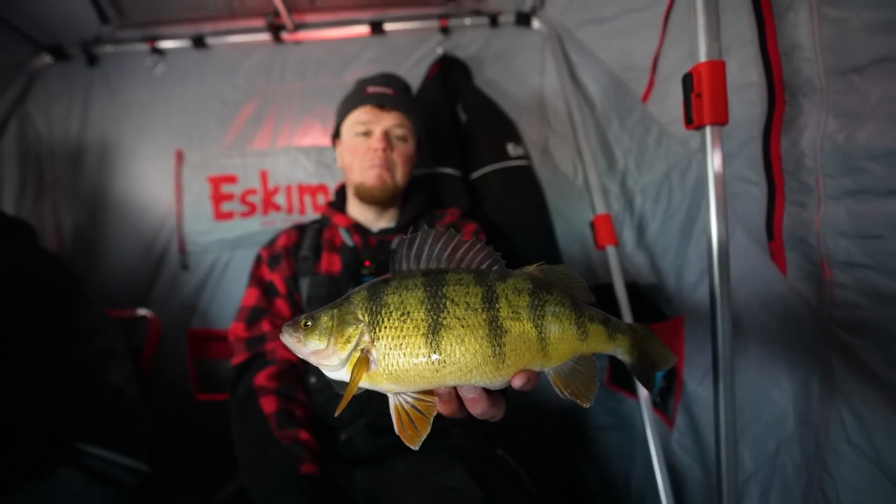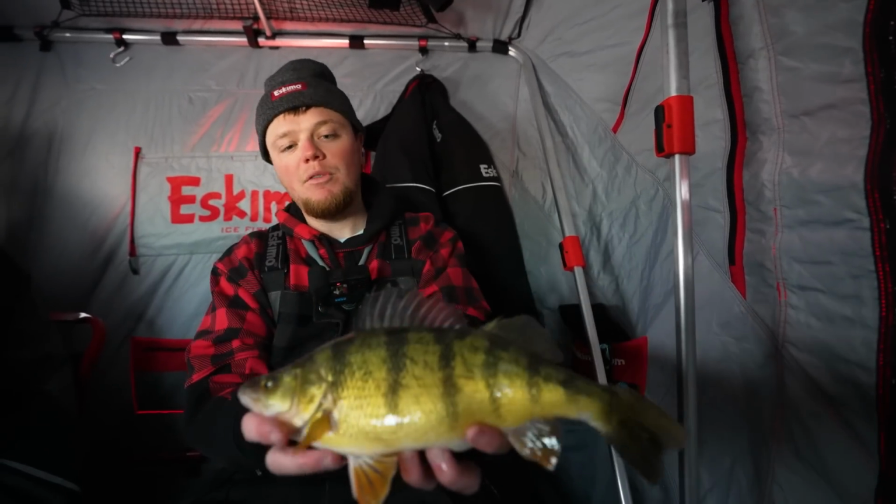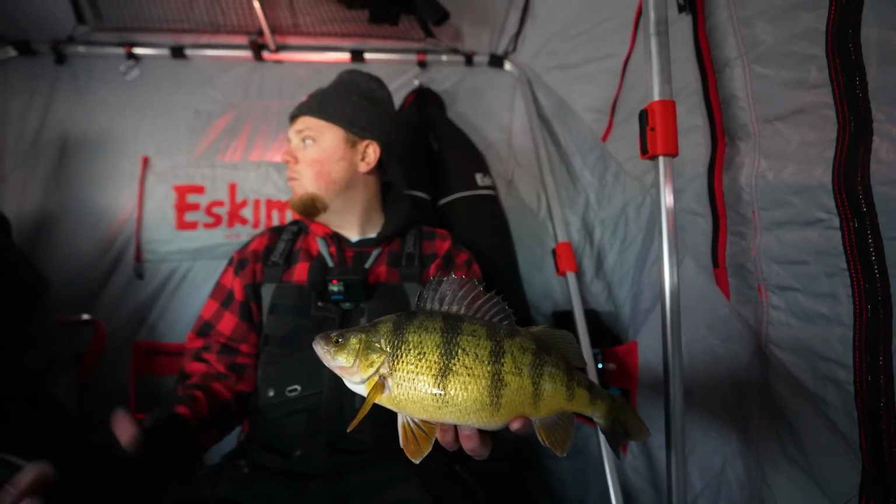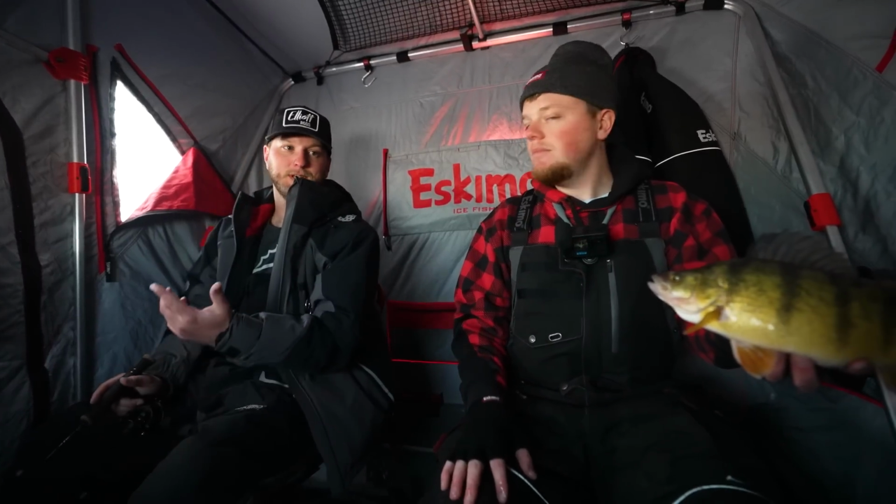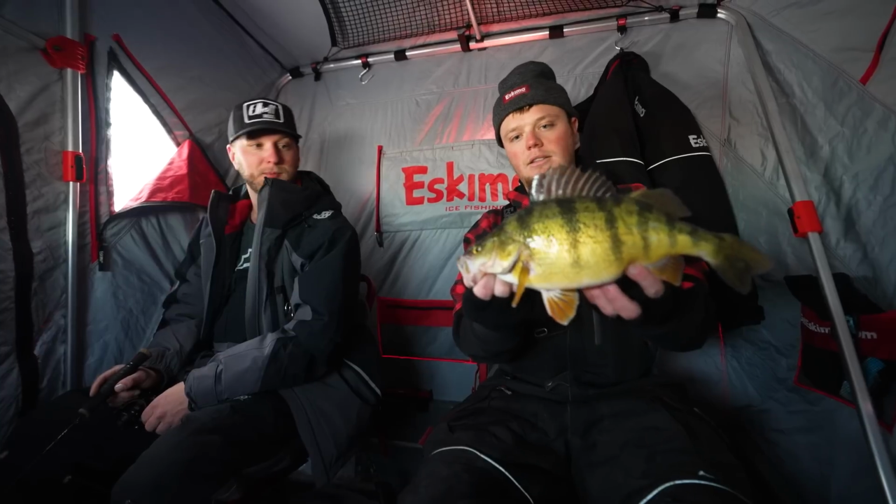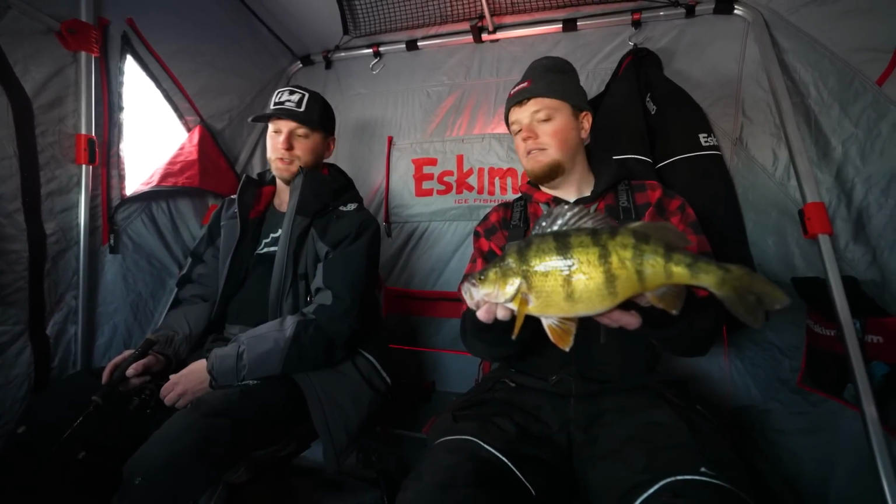Just an absolute blimp, and that right there is a dandy. I think we're gonna be throwing that one in the bucket. Probably gonna come home with us. I don't know, what do they do out here? What is a keeper size perch out here? I think anything over that 10, 12 inch mark is a good keeper out here. There's a good number of those 1.5 pounds, 1.75 pounds like that one, all the way up to 2.25.